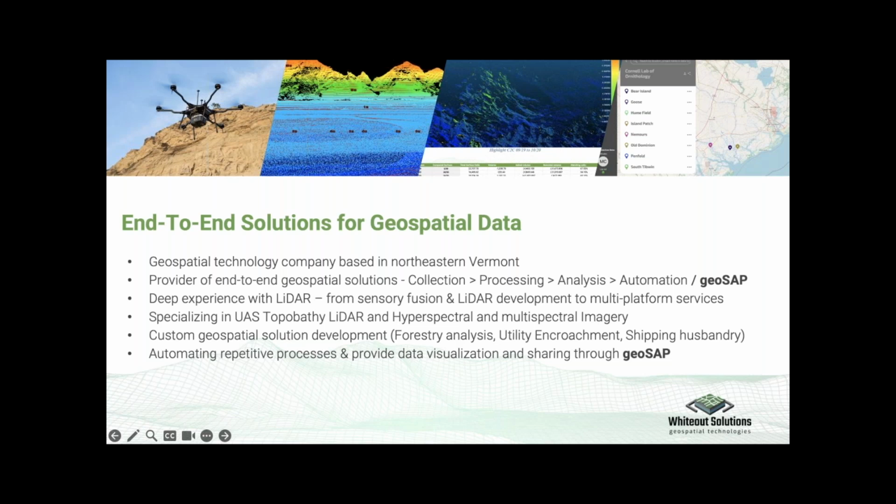We're working across North America, soon to be actually entering Canada, which we're pretty excited about. And then, doing all the data processing, analysis, a lot of custom deliverables, and working in an array of industries, but really a big focus on environmental restoration.